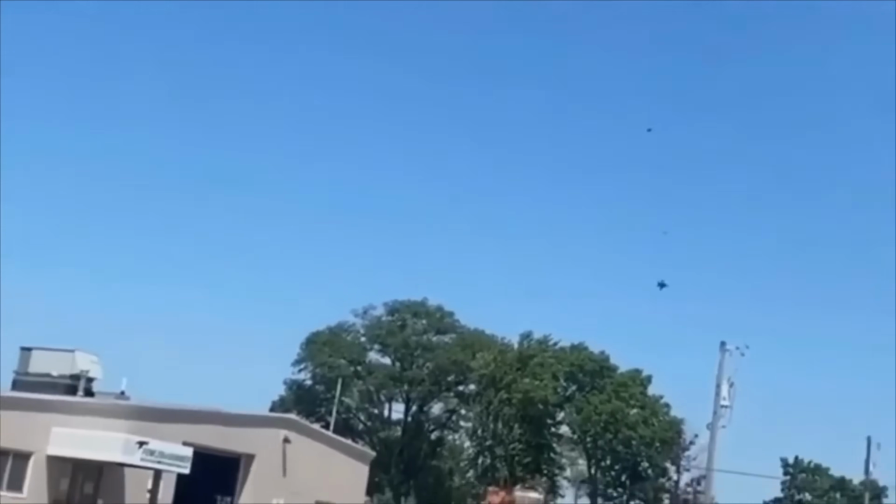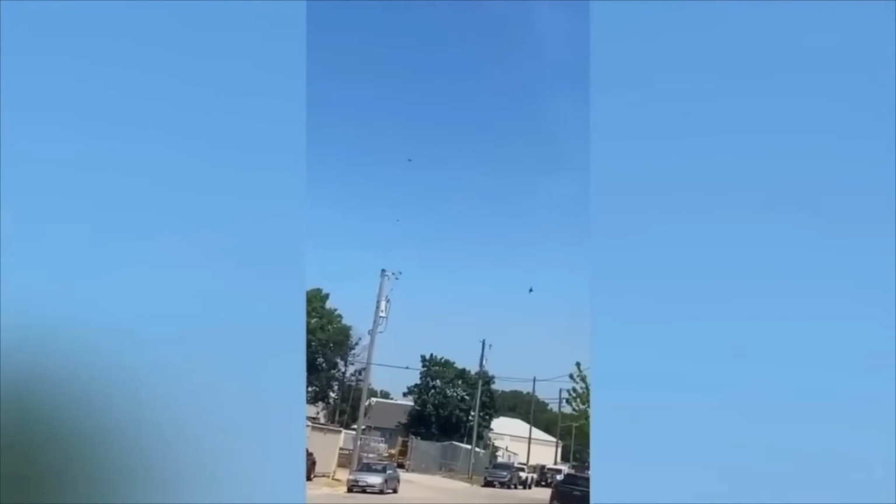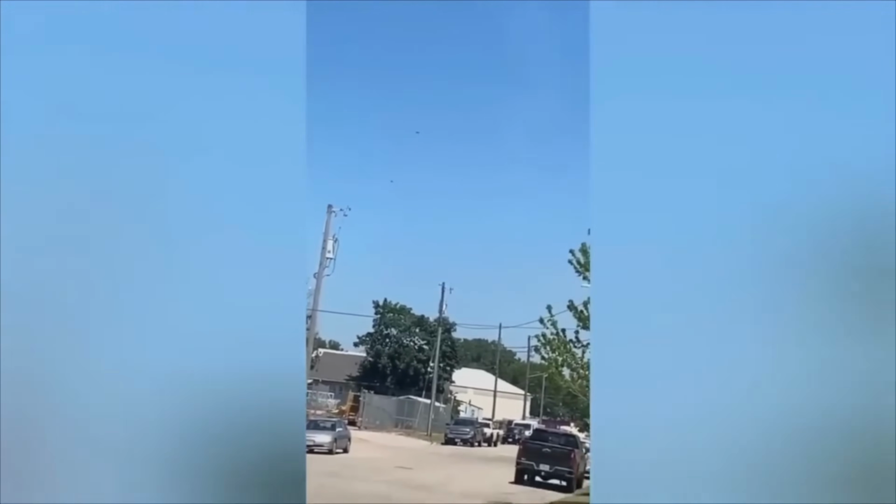Here we have another supposed video of fighter jets chasing an orb. I like these. Again, we've seen some fake ones, but I like them because if they are legit, then we have some really clear footage.